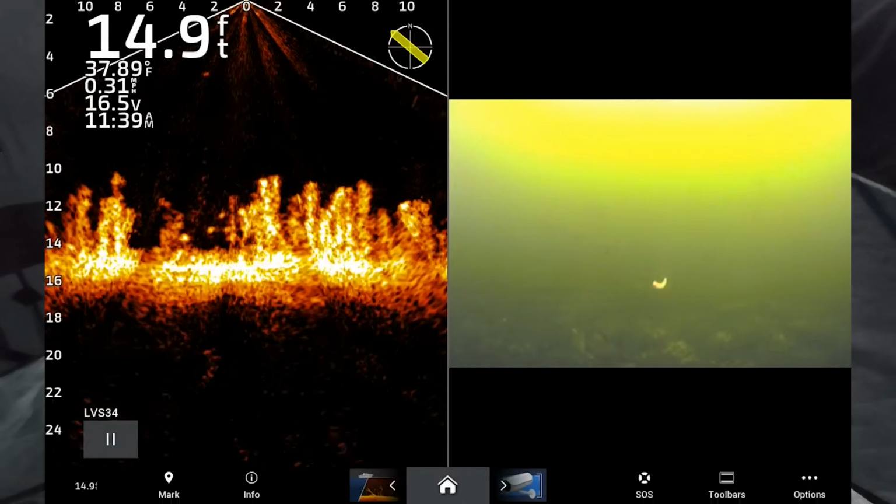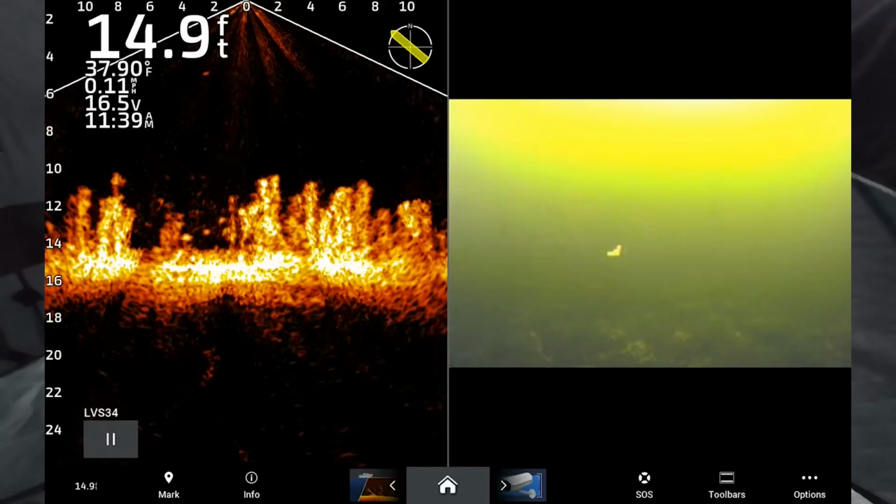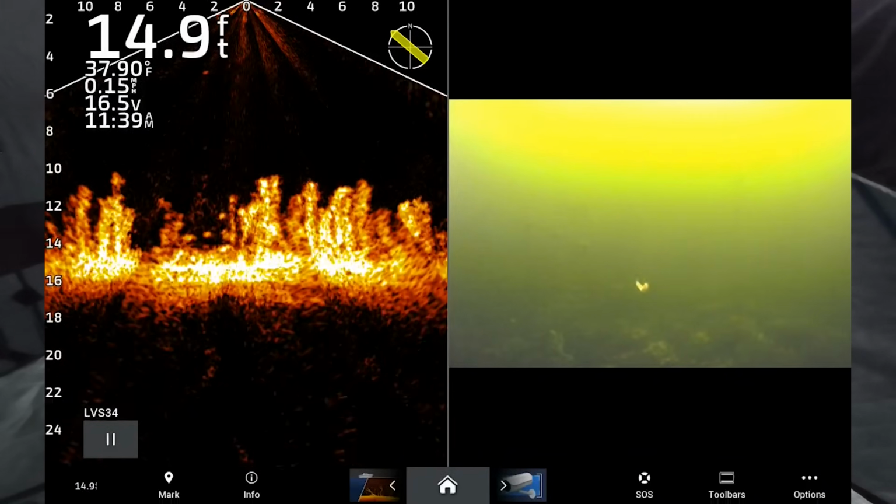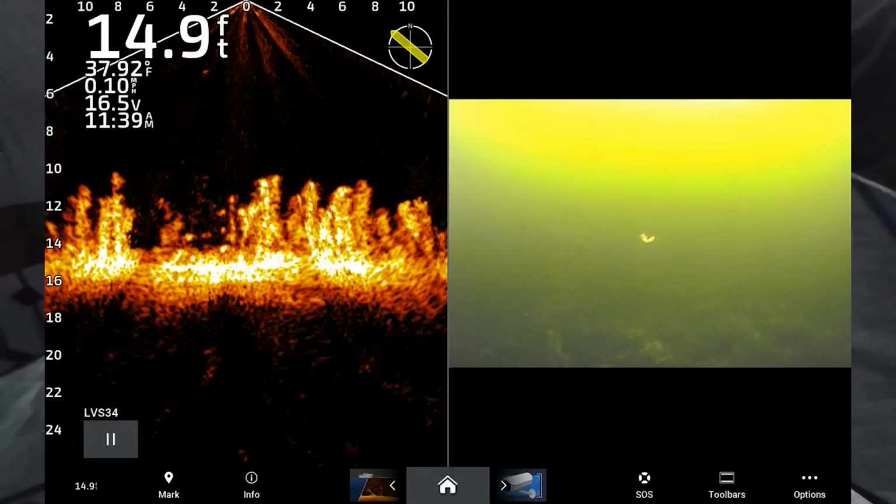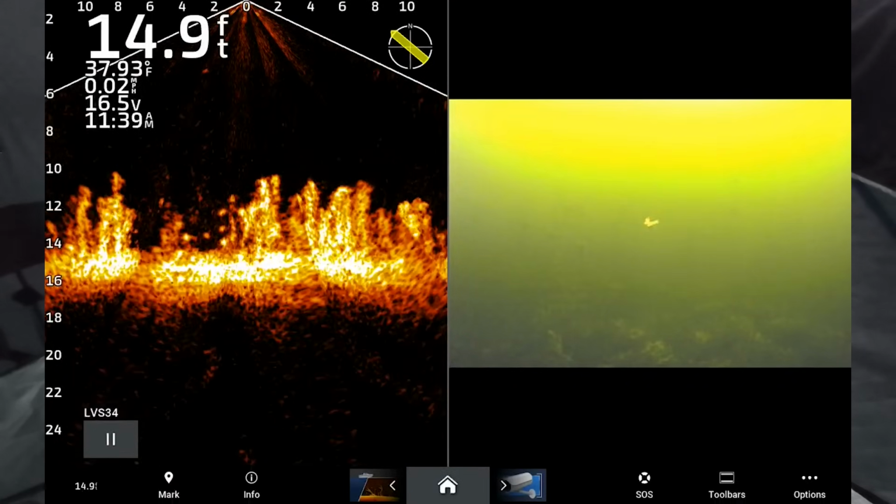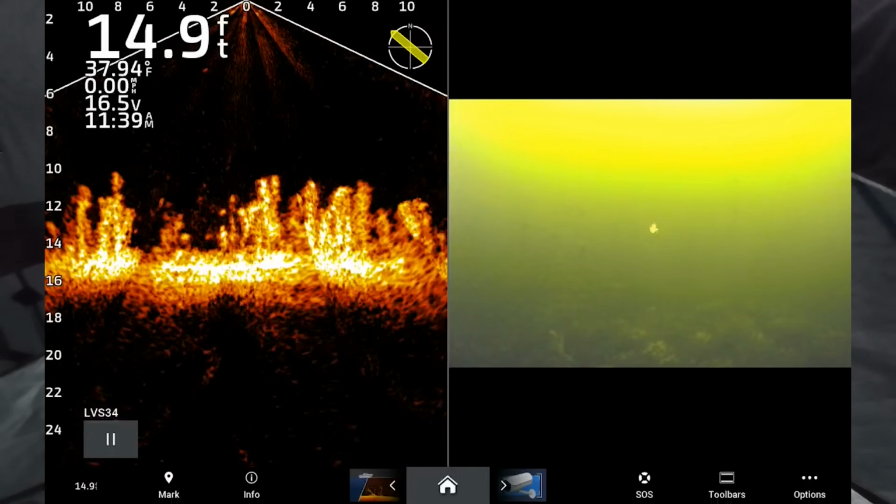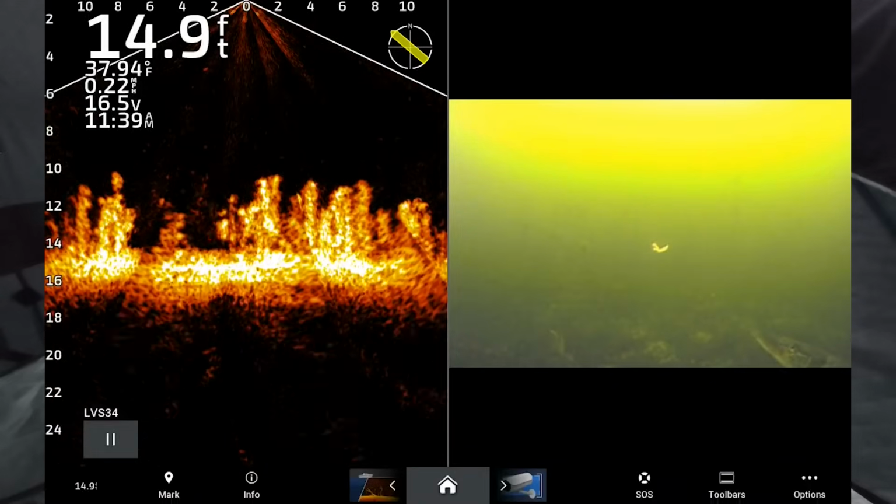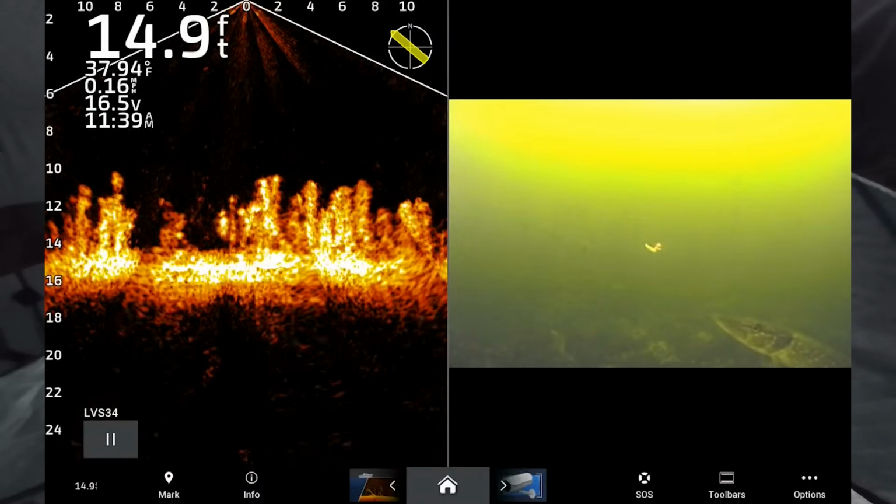That should be good. Looks like we got a fish below us on the Livescope. Can't really see it because I'm about a foot higher than it. So I'm going to try to bring this fish into the camera view. Here we go. We got one coming up. Looks like a decent one coming up. Maybe it's a perch or something. Kind of looks long. Oh my gosh, it's a pike. Full screen.